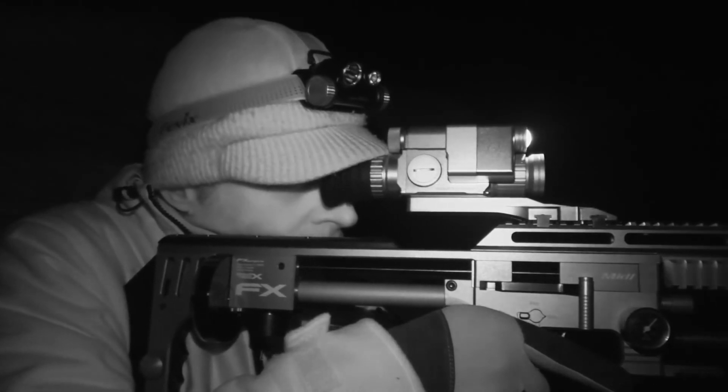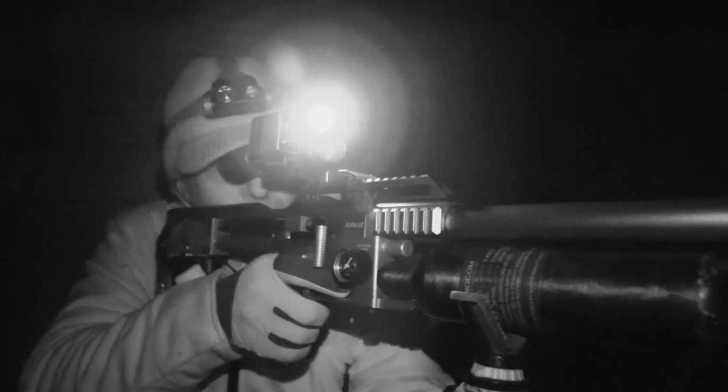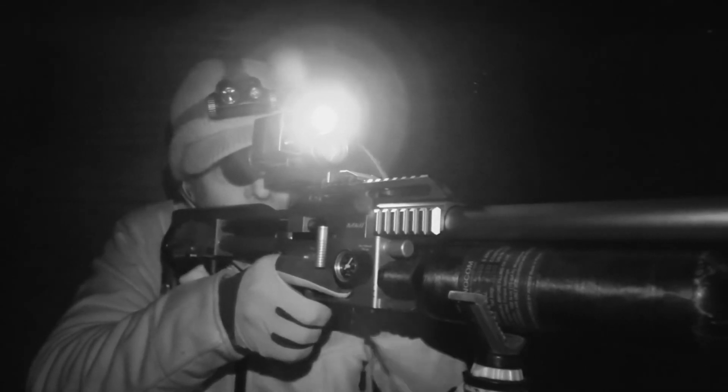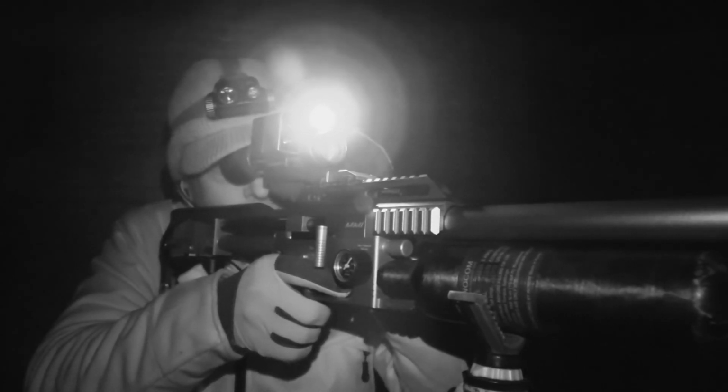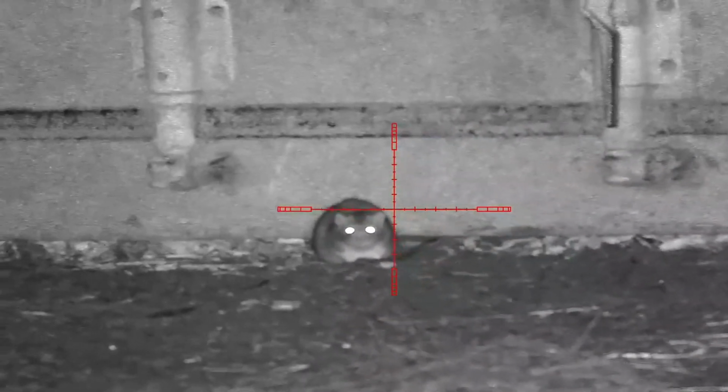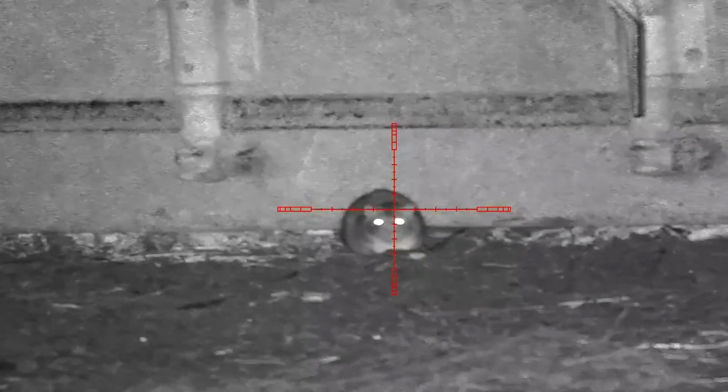A point that I've mentioned before but is worth reiterating is the fact that the infrared lamp on the sight only looks bright because we're using night vision cameras. It is virtually invisible to the naked eye, and that's why it's not frightening the rats.